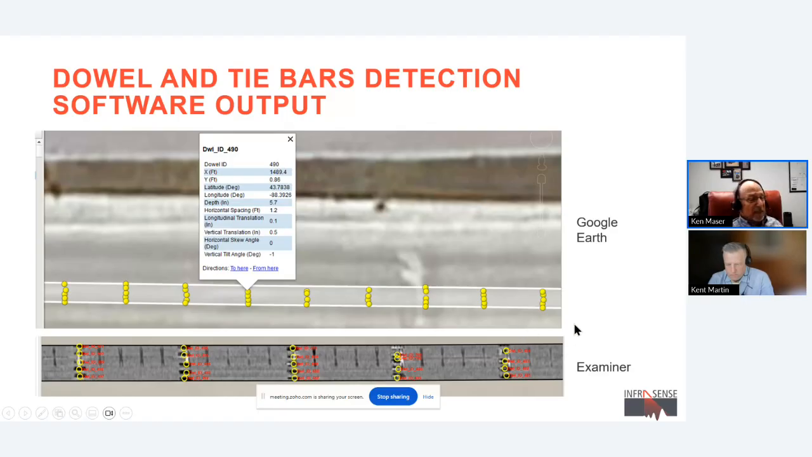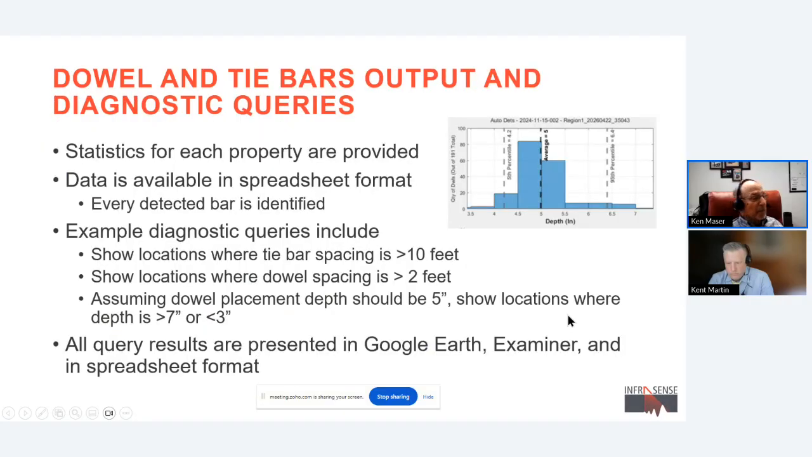So what this software does gives us the ability to get statistics for a pavement section. You can see, for example, this would be the depth of the dowels, and the distribution of the dowel depths. So we can see, okay, we've got some outliers here at this end and the other end. So we can see the stats.